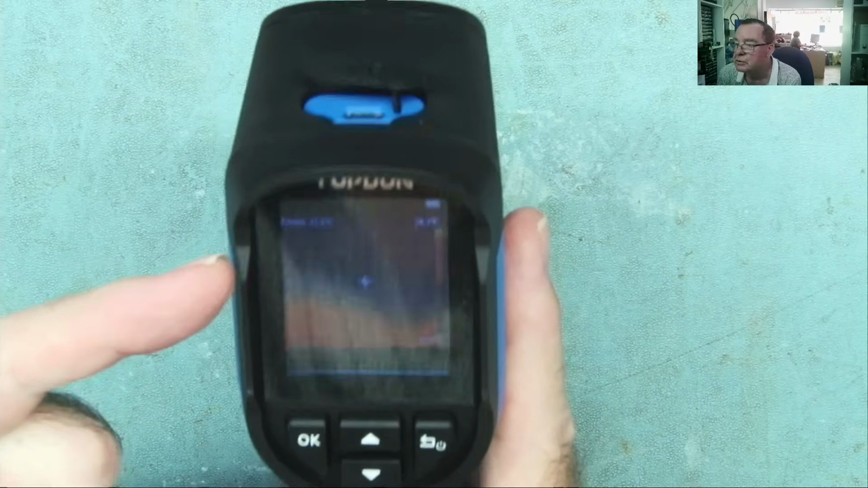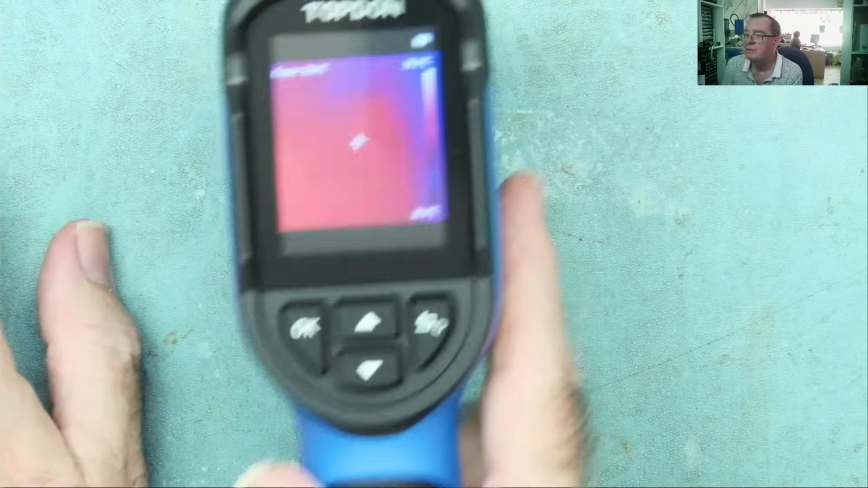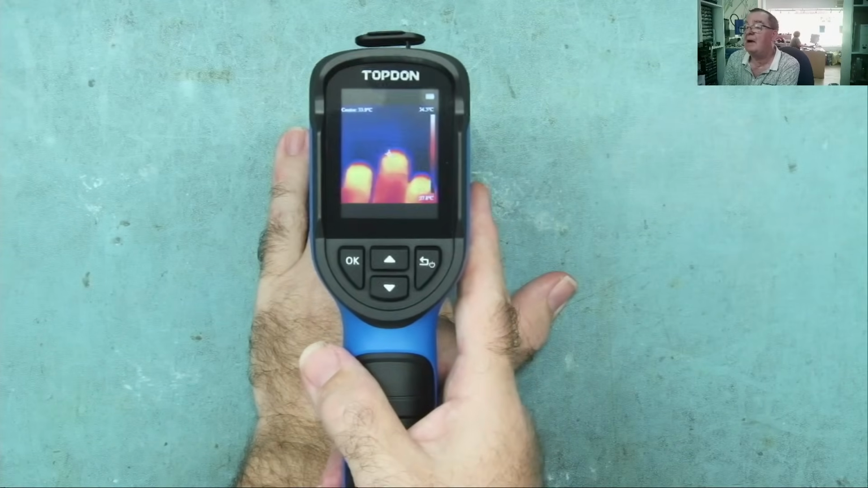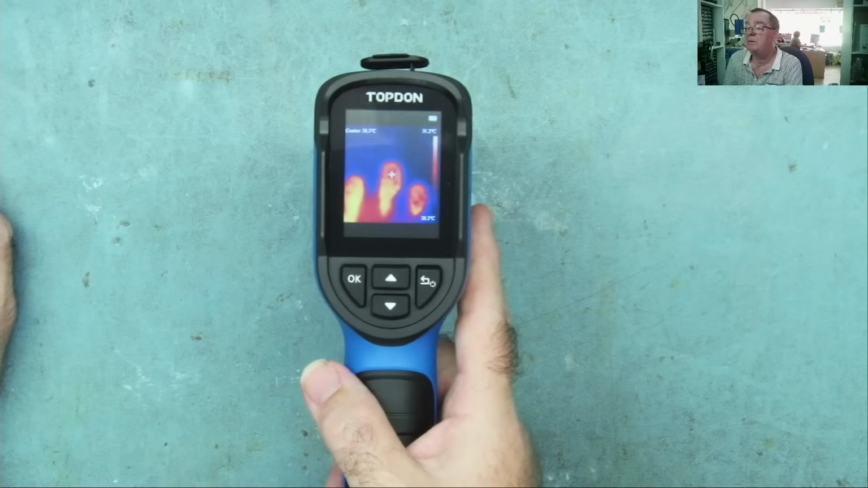I'm just looking at the screen myself. It's actually quite clear. It's because I'm holding this closer to the camera, and the camera has a little bit of difficulty focusing at high magnification. Yeah, I think you guys can actually see better now what we have. Okay.